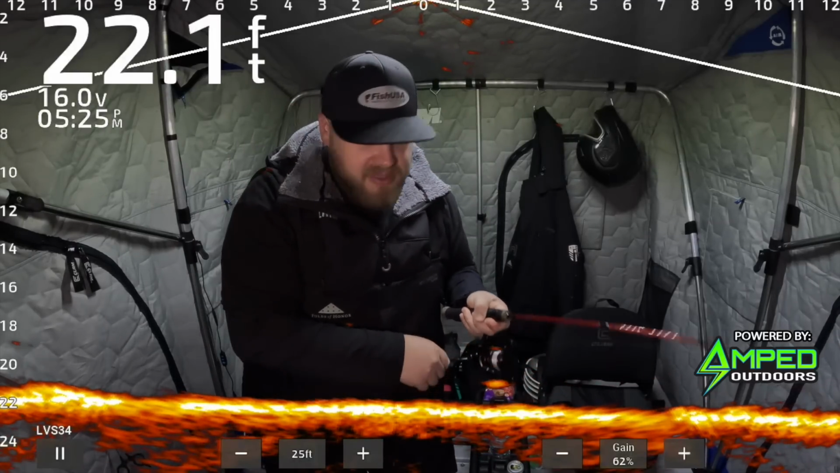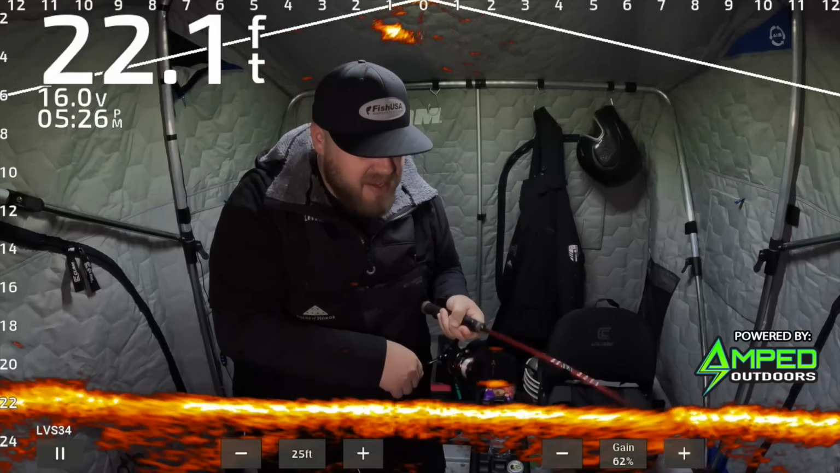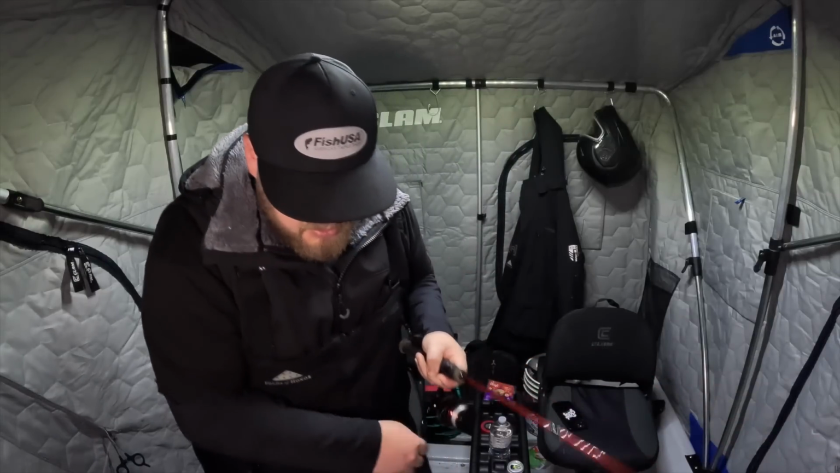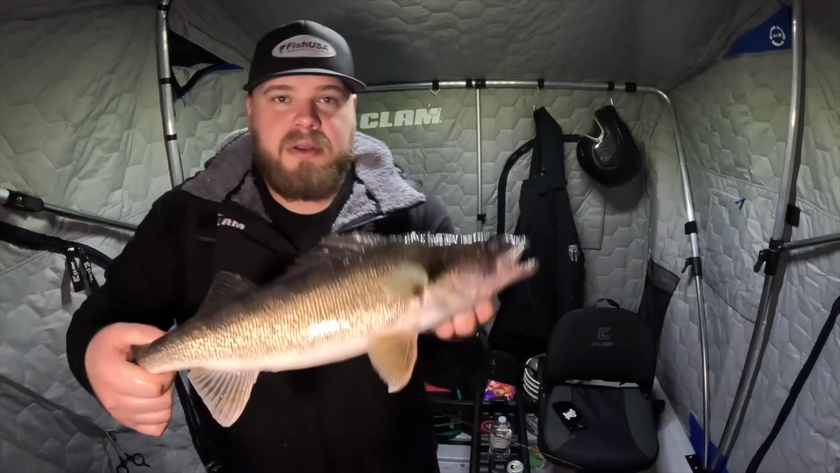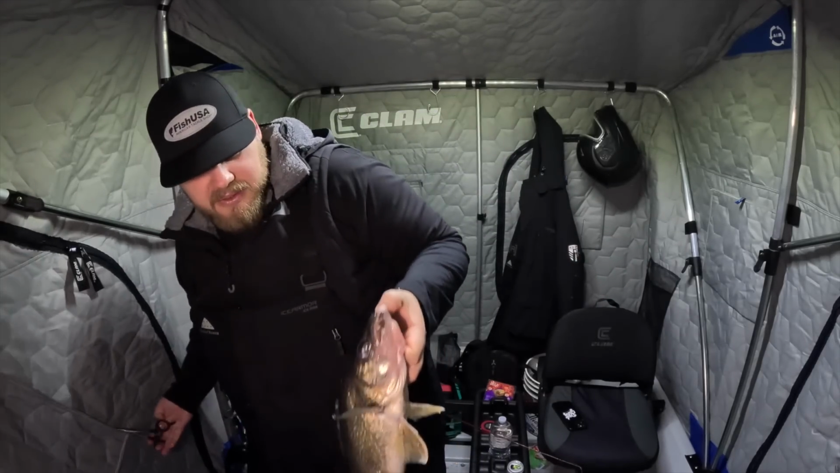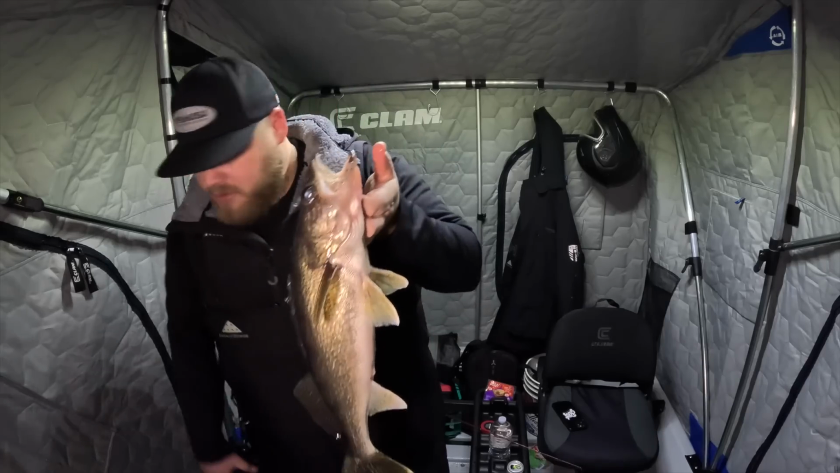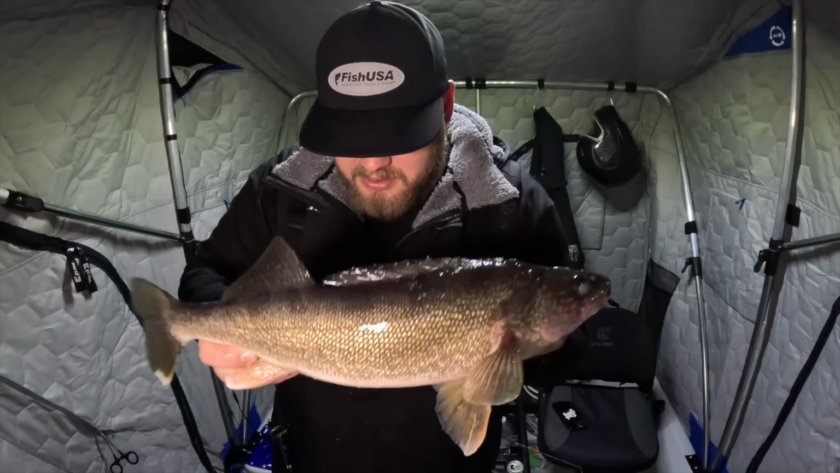That's why when you're using a Rippin Rap, or anytime, you always have a second line off to the side to just double your odds. I guess I didn't have to let him eat it that long. He must have just engulfed it. There we go. All right. Little bonus set line fish. I'll take it.